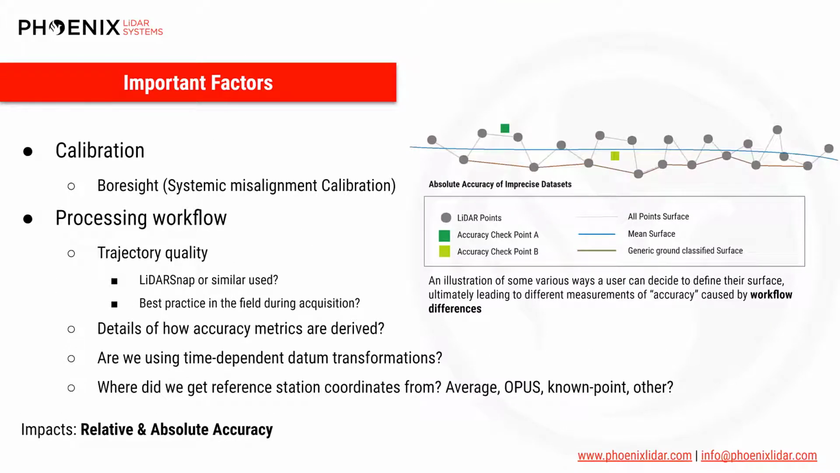The second category is much more on the side of data processing and how workflows are carried out. Differing processing workflows can yield drastically different relative and absolute accuracy results. One major example of this is how were reference station coordinates determined? Was OPUS used? Are these average coordinates? Or is this a known point that will allow you to effortlessly tie your data into an existing network? The point here is that there is a significant amount of ambiguity with respect to data processing that has a major impact on what accuracies can be achieved.